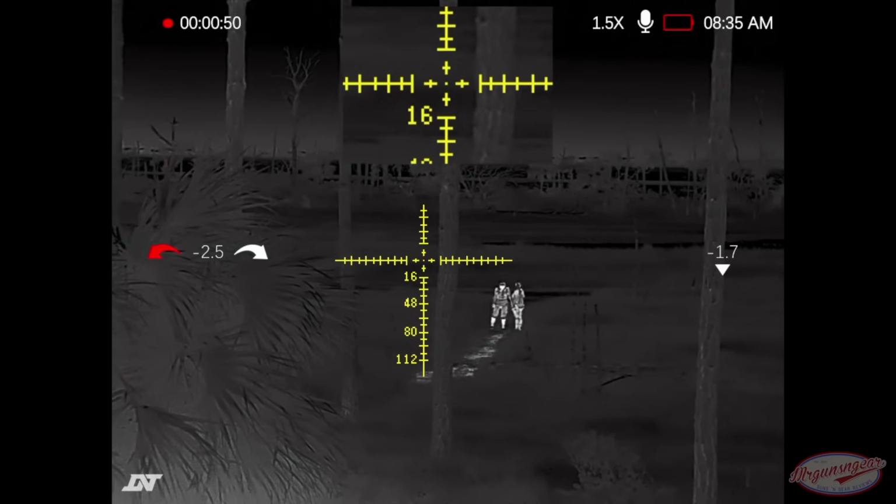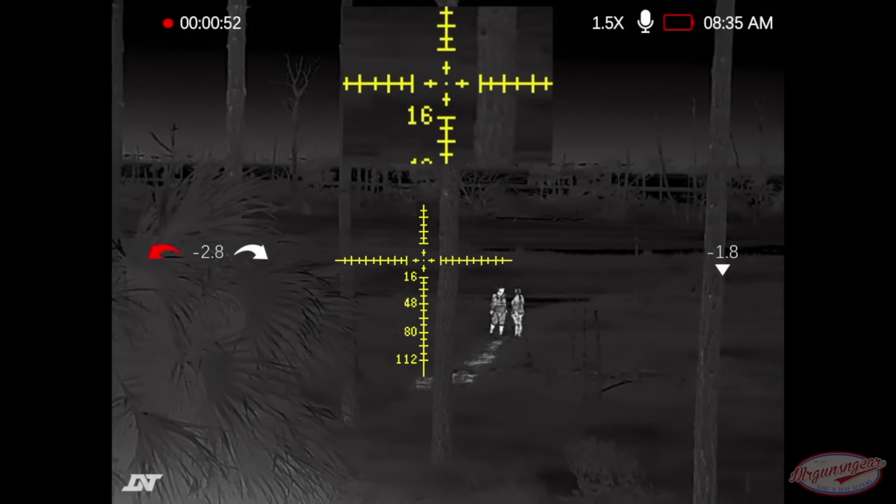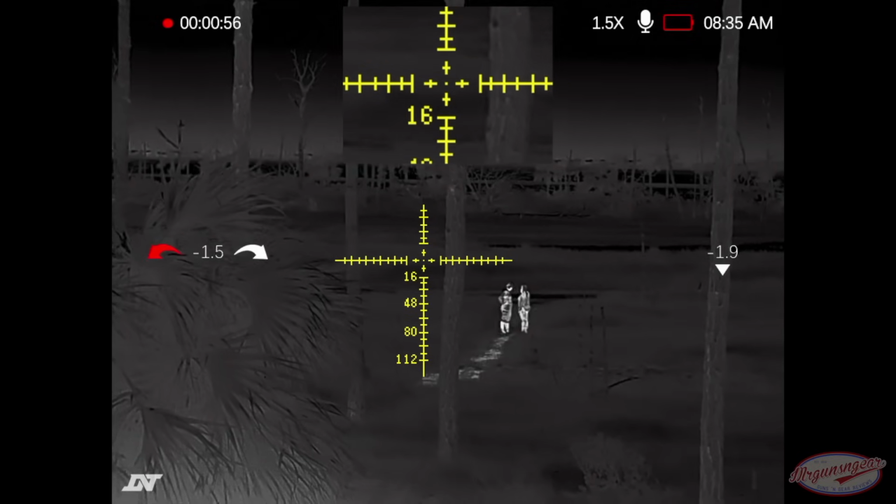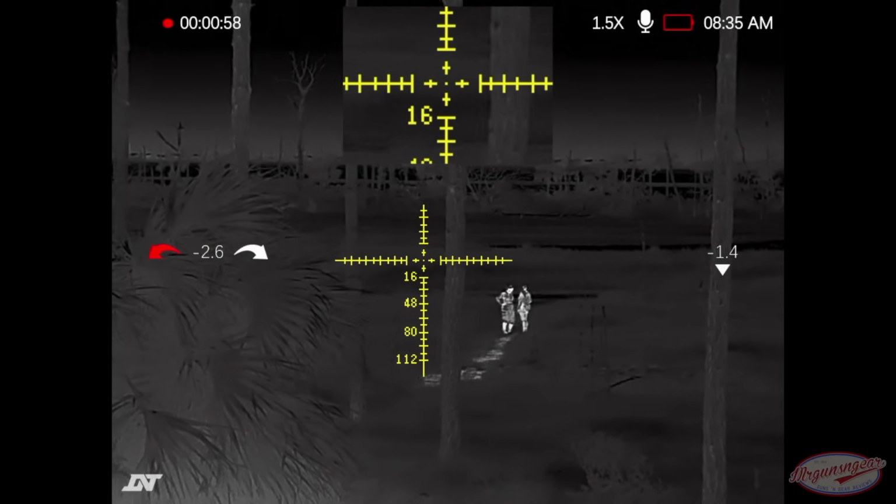And again, guys, we're not weapon mounted, so otherwise it would be a little bit more stable. Just trying to hold it as best I can. You can see that it does a decent job in terms of stabilization for a thermal at this price point.